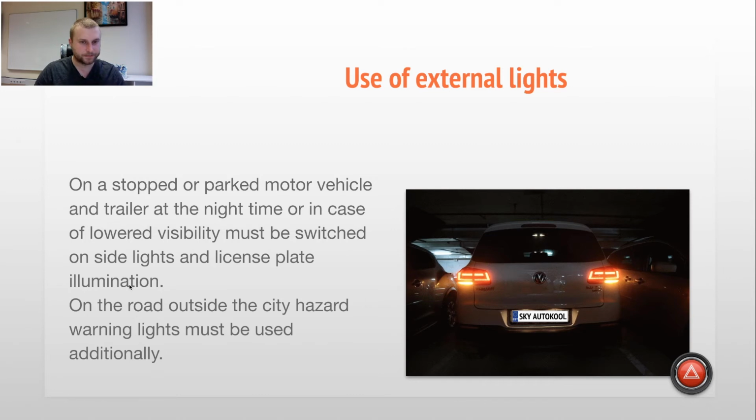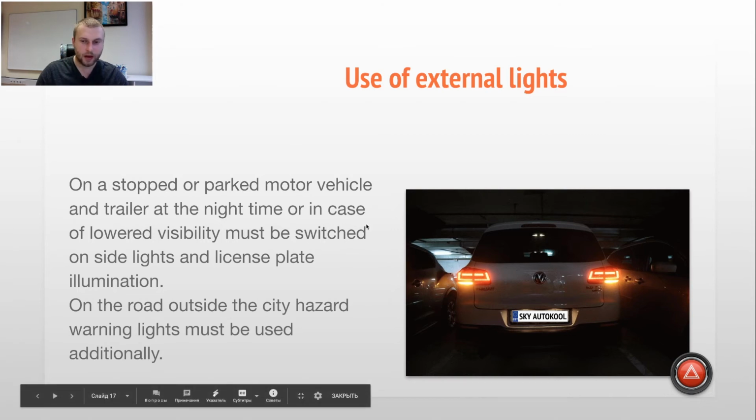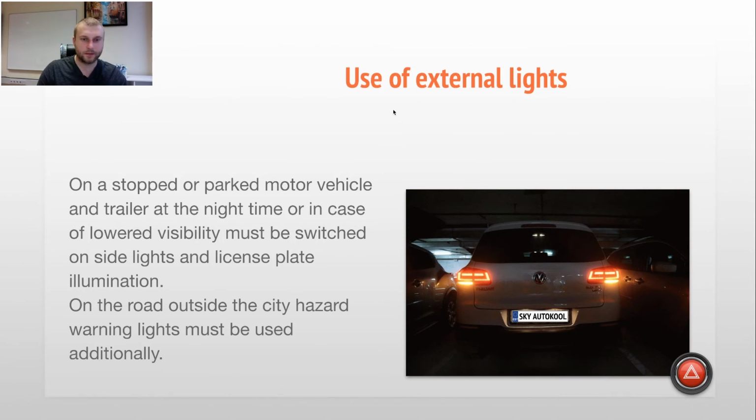That's the point. So no headlights, of course. And additionally to this one, on the road outside of the built-up area, we also have to use emergency lights. I hope it's clear here. Anyway, after that you can put some comments in the video, then I can try to describe the situation to you.